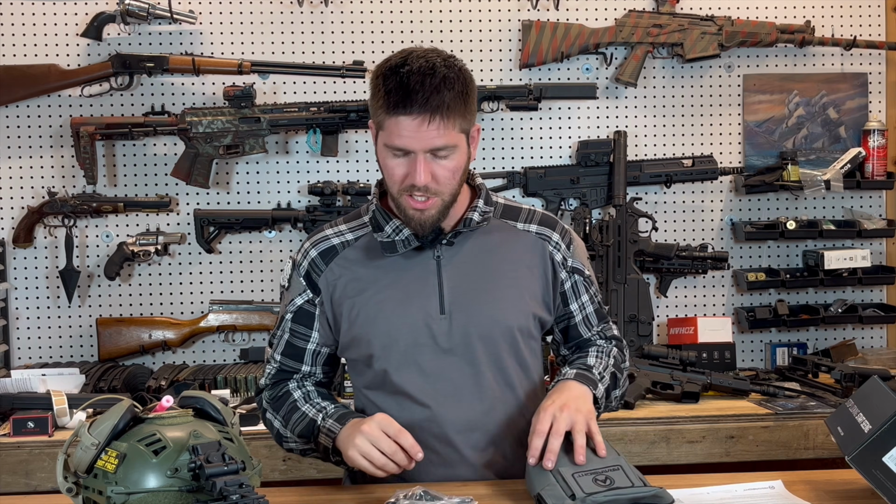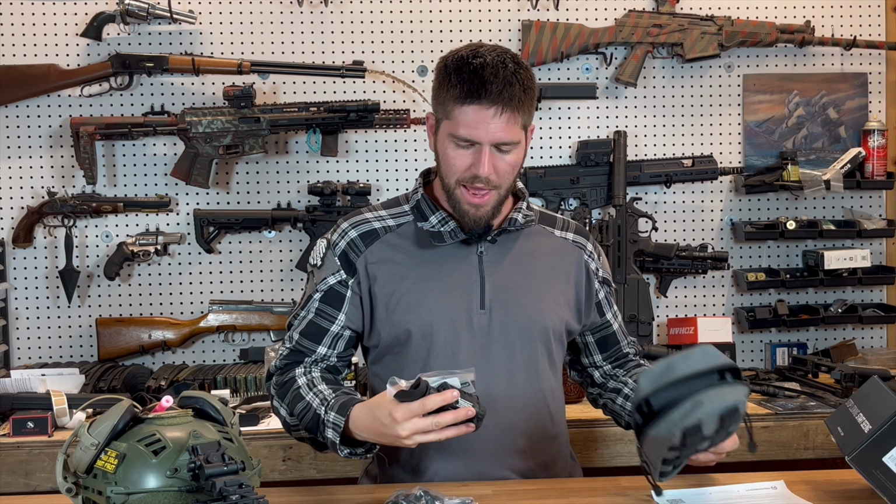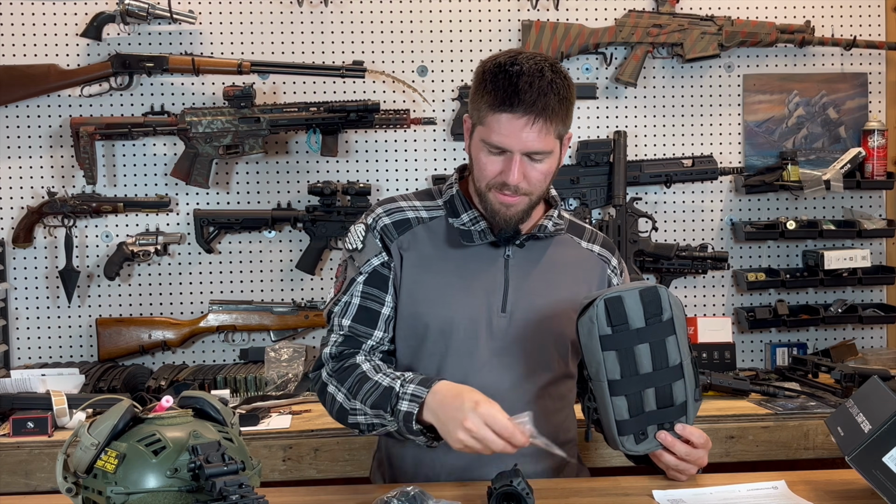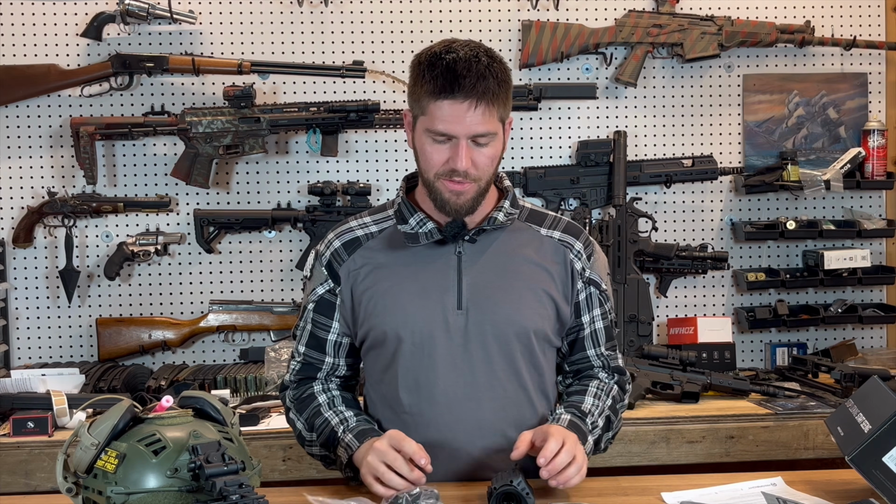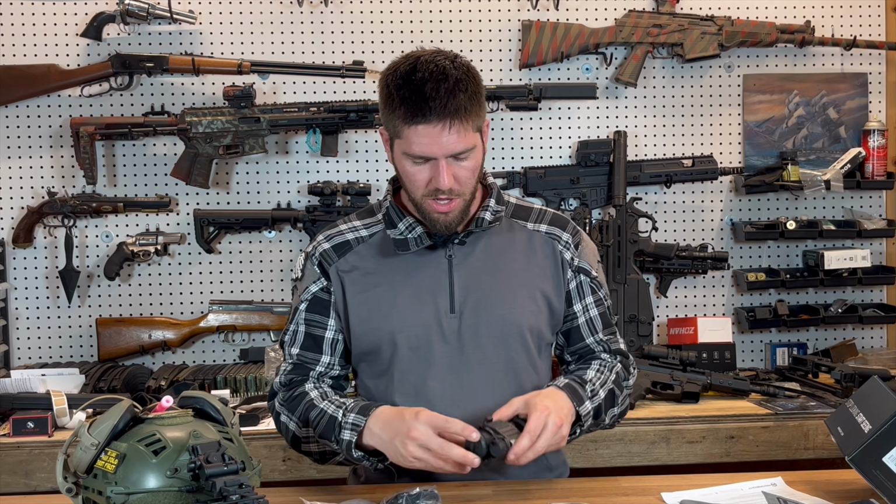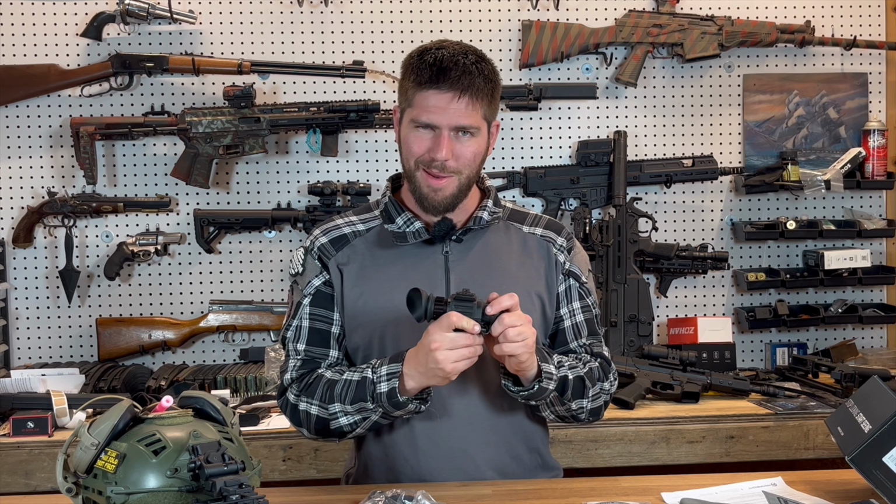All right, extra parts. Cool thing about this, so this runs on a CR123 battery, and it actually comes with an adapter, so you can actually use two at once or an 18650 for better battery life, which is really awesome. So here's that. Here's our parts, stickers and patches per usual. Now, let's look at this bad boy.